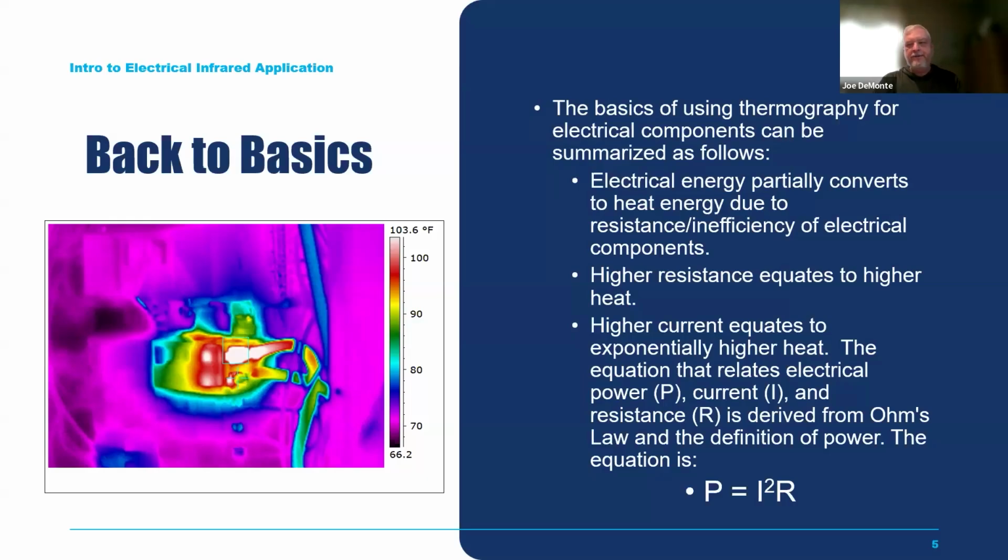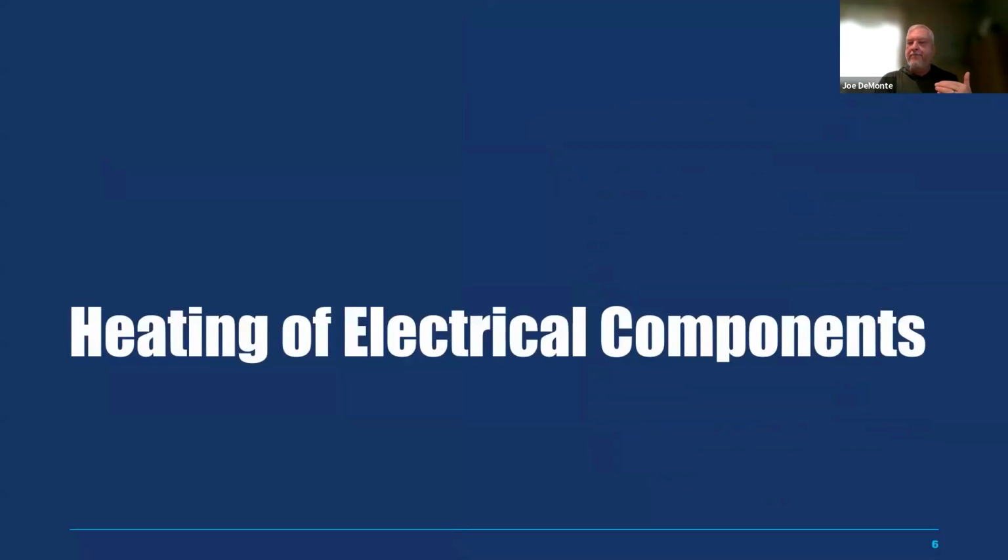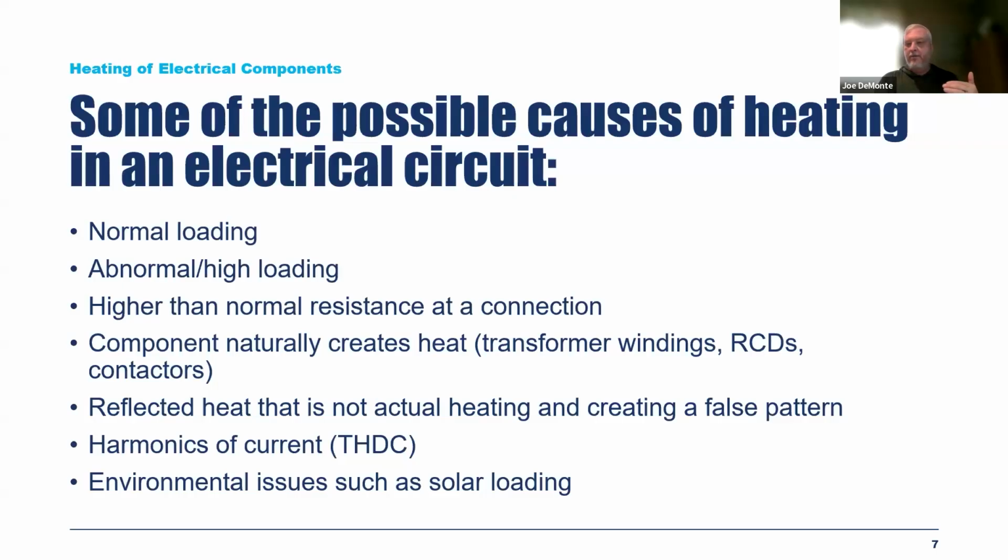In my experience, I've never been about temperature. I've always been about looking for the thermal patterns, and some thermal patterns mean different things than others. So one of the things that I want to address real quick is what are the different things that I found that can create heating in electrical circuits?